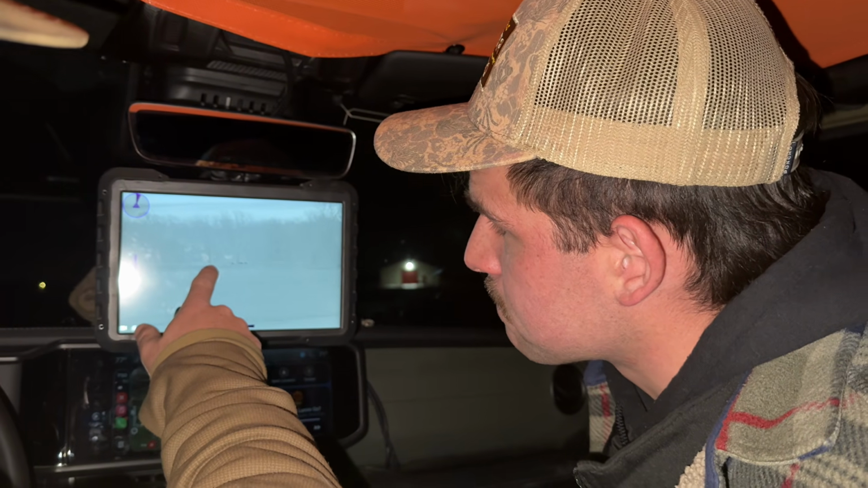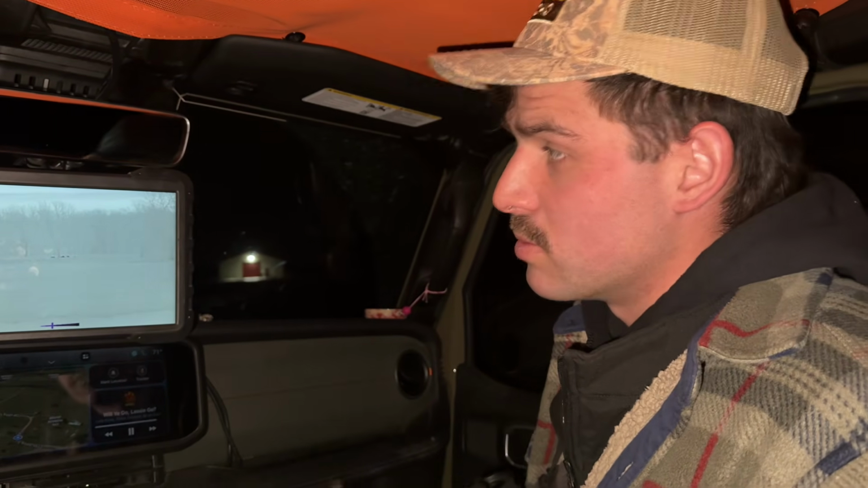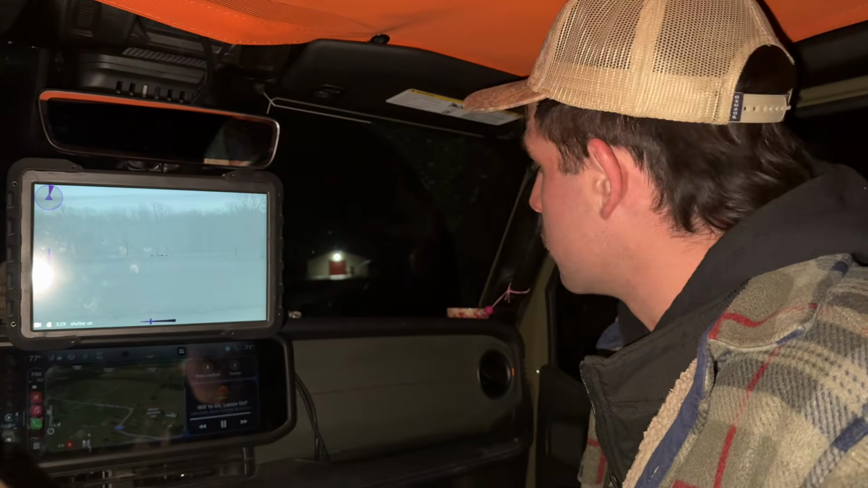Well, guys, I think we're going to make a game plan. This is literally the very first stop. We went and grabbed some food and just pulled up, and we were just scanning, and Wills pulled out his Pulsar binos and just started scanning, and sure enough, they're there. So I guess we're going to park and make a plan and then figure out what's next.